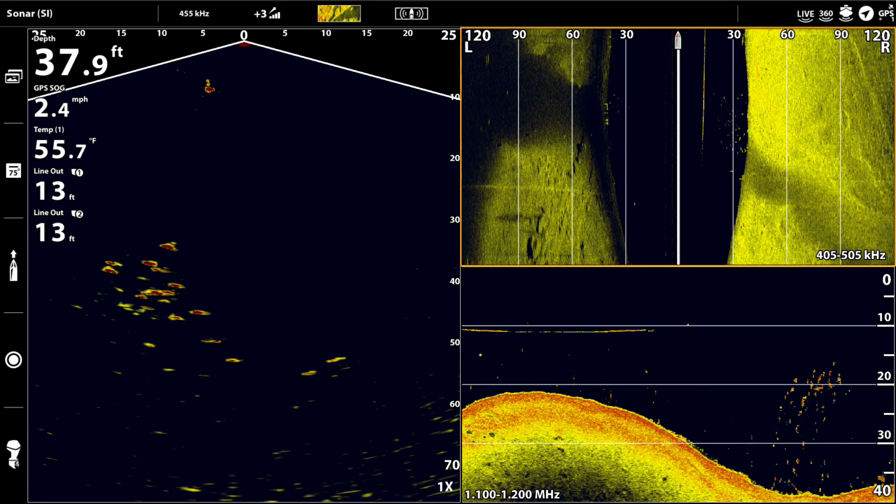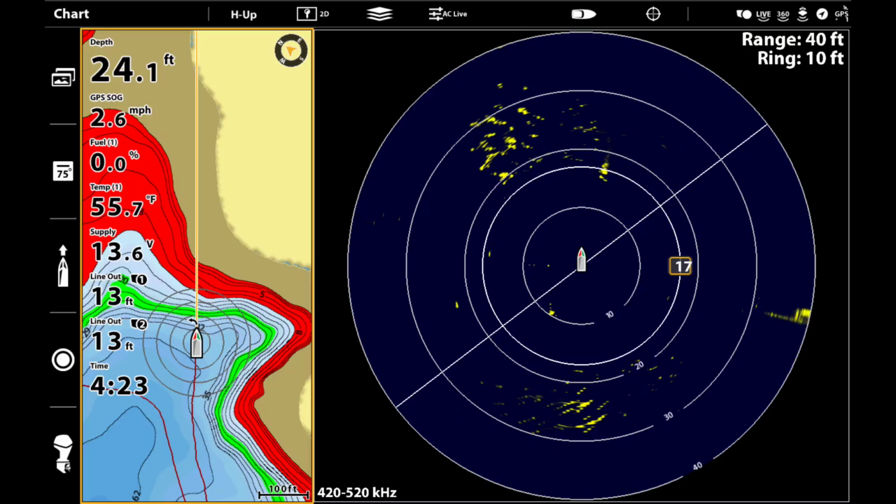First, let's talk about what screens I have set up. So typically on my Apex 19, I have this setup, which is basically Mega Live on half the screen, and then the other half is split between side imaging on top and down imaging on the bottom. But I also use Mega 360 at the same time. So basically, I'm trying to use all the tools available to me. And on the Mega 360, I have that using the new Solix Apex 3070 split. So 30% of the screen is the chart view, and 70% is the full screen of Mega 360.